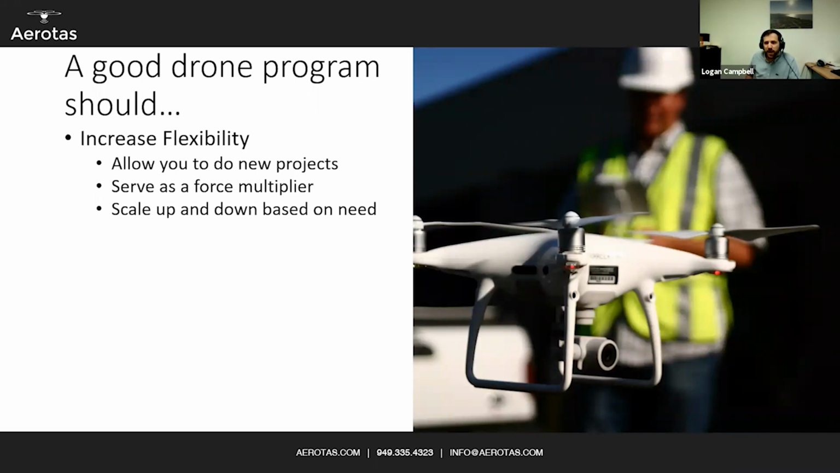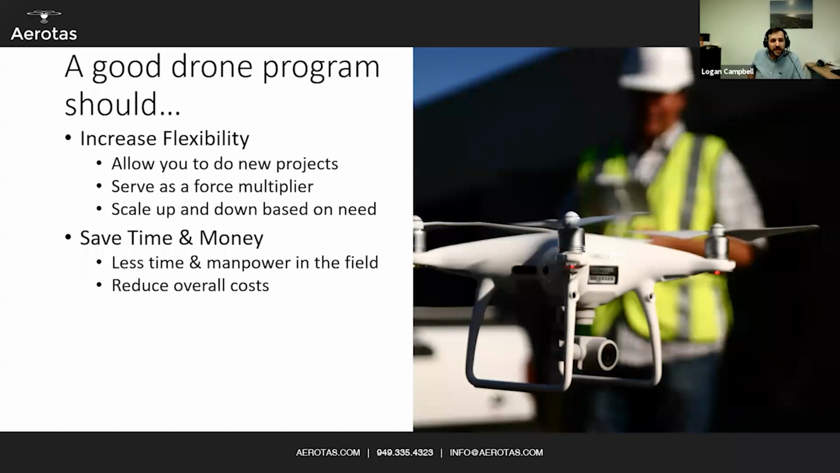Serving as a force multiplier, and scaling up and down, should be pretty familiar to anyone that has worked with aerial surveys before. You can survey hundreds of acres in the amount of time that it would take to do a topo of just a couple of acres before. It should save time and money. It should take considerably less time and manpower in the field and reduce overall costs.